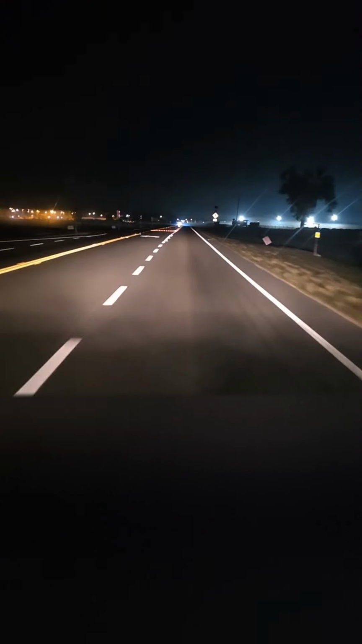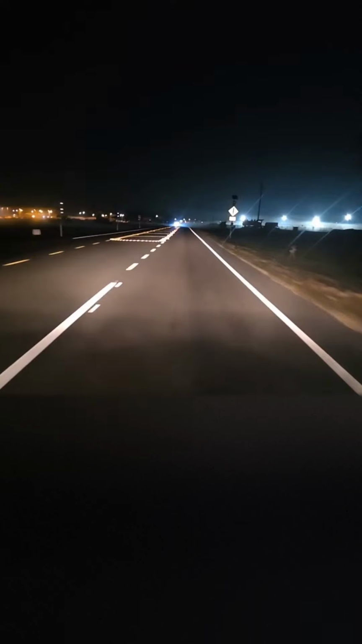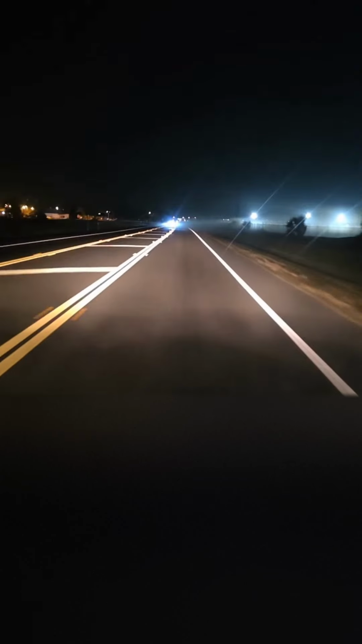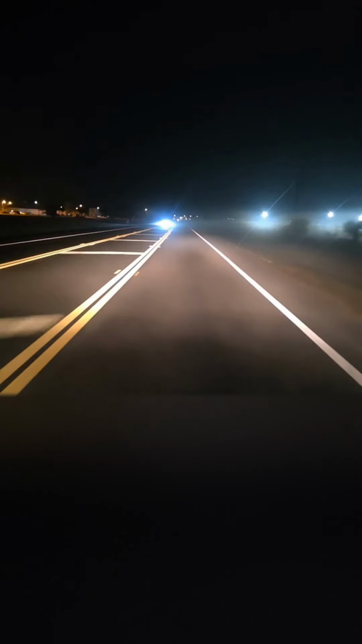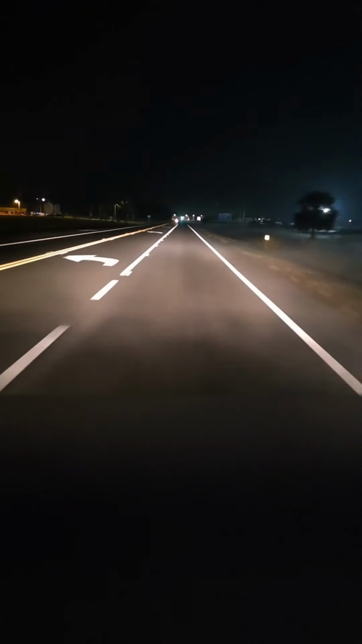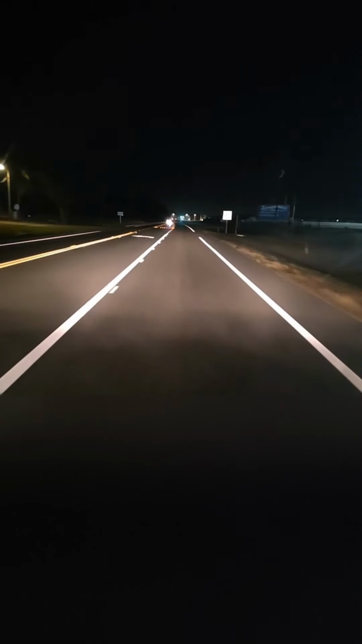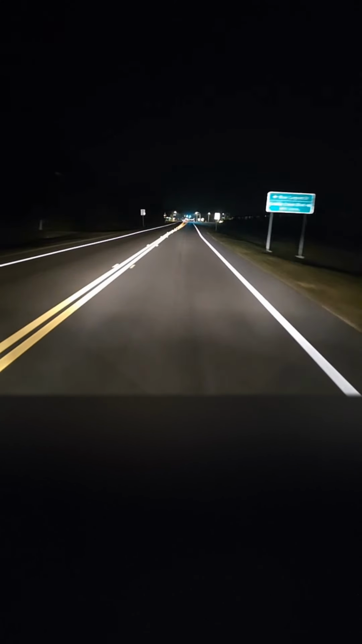Why do I live in a car? No, I do not live in a car. I just have to be at another location early in the morning before the sun rises. So early for me, this is like midday for me, even though it's the middle of the night for everybody else.